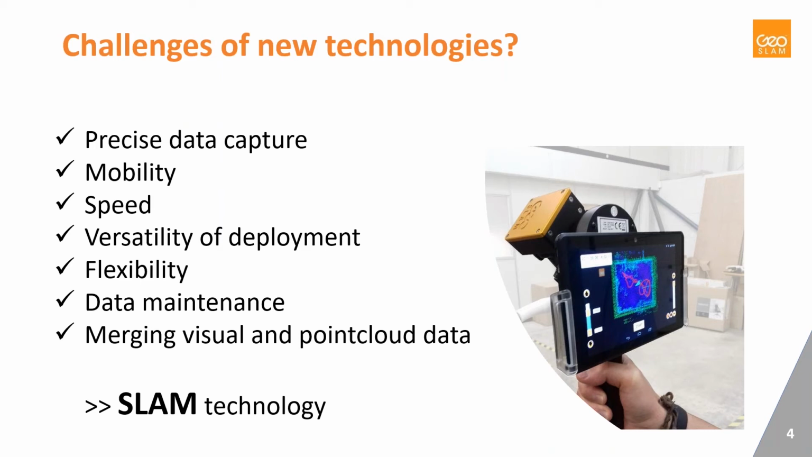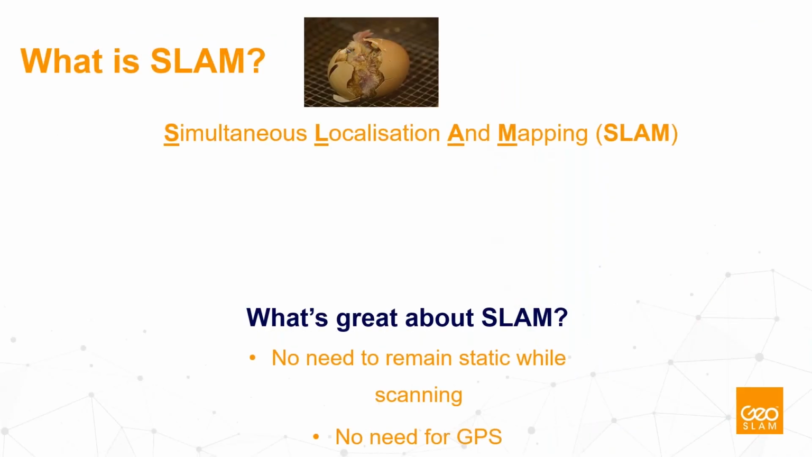Looking particularly at the 3D industry, there is a big demand for the combination of visual and point cloud data coming from LIDAR. I'm not saying that all this is covered by SLAM technology, but SLAM technology helps to accelerate and respond to all these challenges of these new technologies.